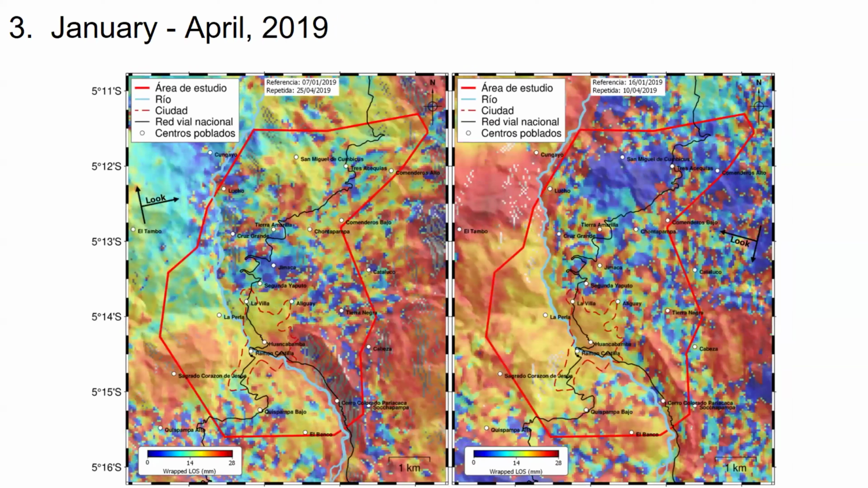Okay, the next time is January to April 2019, and I also try to identify the landslide. This is for ascending and descending orbits, and it's the same. Like in Tierra Amarilla, Cruz Grande, for example, we have the same pixels, the same patterns.